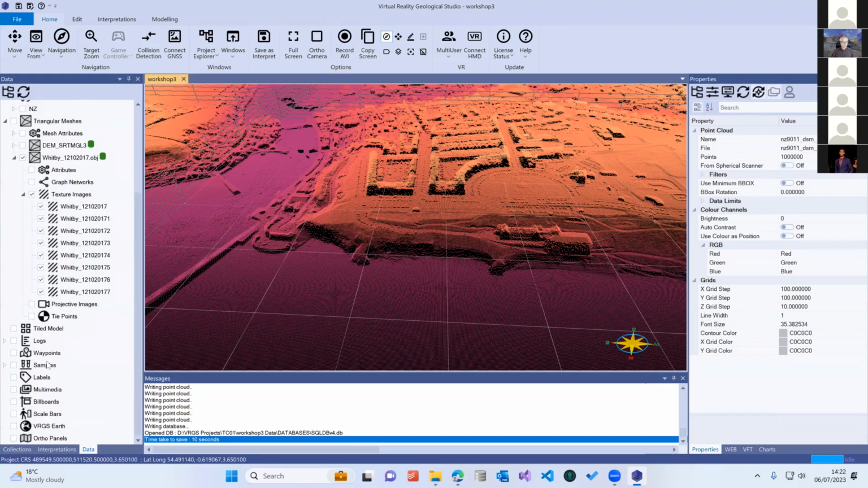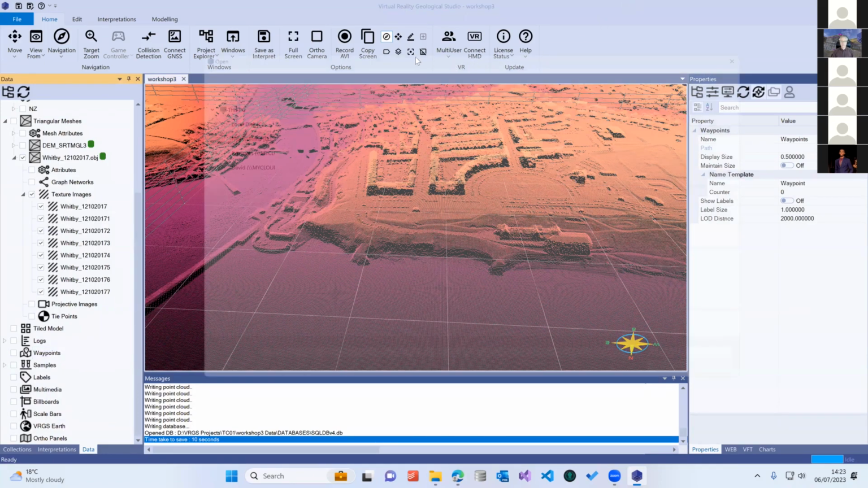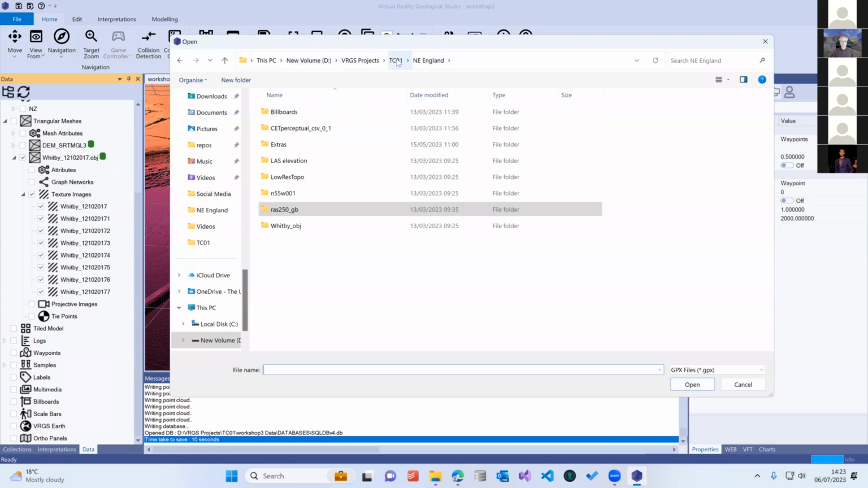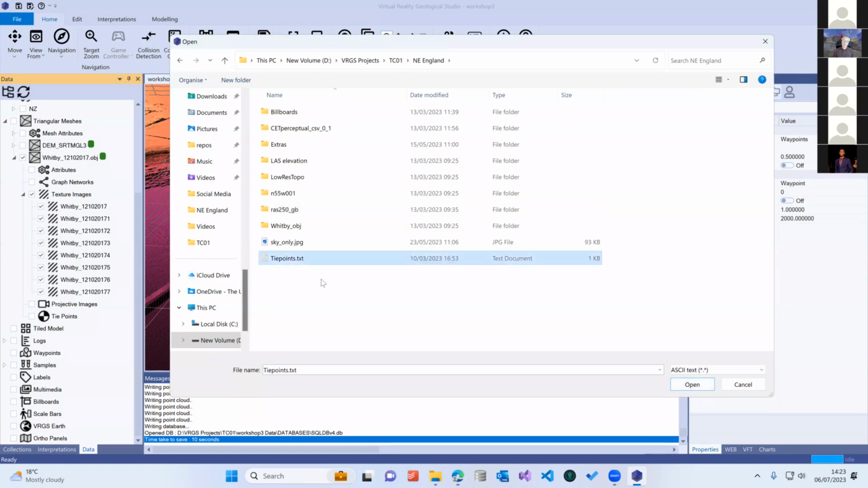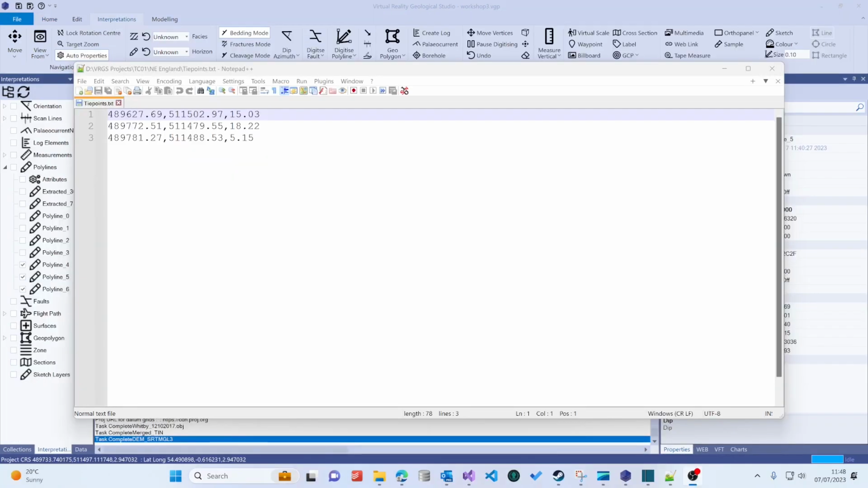We're going to do that by importing some waypoints to start with. I've got those in my data folder here, and it's a simple text file. If you look on the documents site for VRGS, there is a section that shows you what the waypoint format is. There are several different formats you can use. As you can see, the format is simply X, Y, Z, and comma delimited.